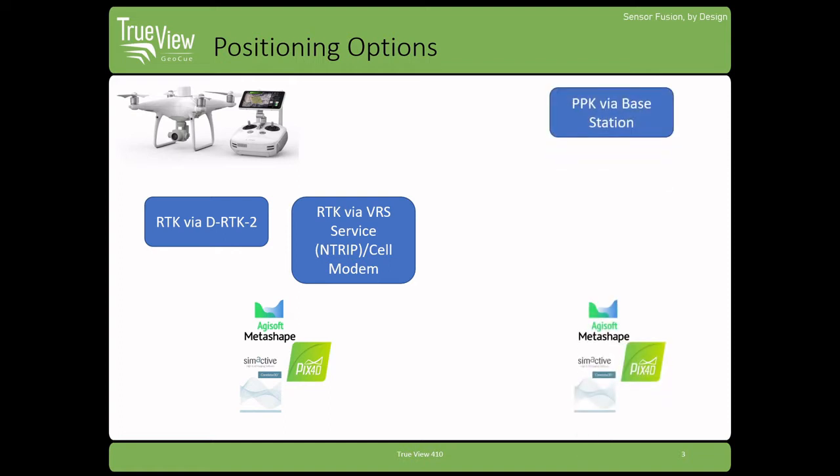Now, PPK, post-process kinematic, is an option with the Phantom 4. This essentially means that we have to add an additional step in here, which of course is what we're going to look at in our walkthrough, and that's to do the post-process kinematic processing in True View EVO. So essentially tag the images with the PPK position information and then flow it into our photogrammetric software. And I'll show you at the end of the walkthrough how we've integrated tightly with Agisoft's Metashape and also Pix4D so that you can actually drive Metashape from directly within your True View EVO workflow. You don't have to be going in and out of different software packages, and that helps streamline the workflow.